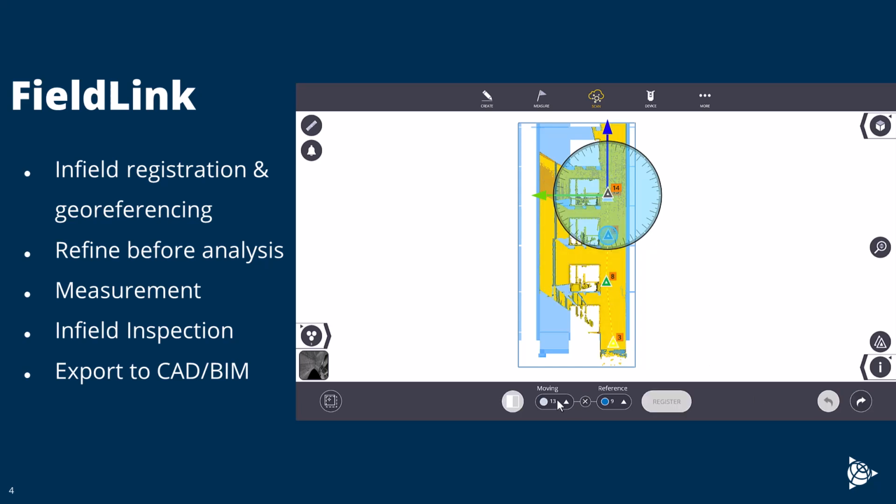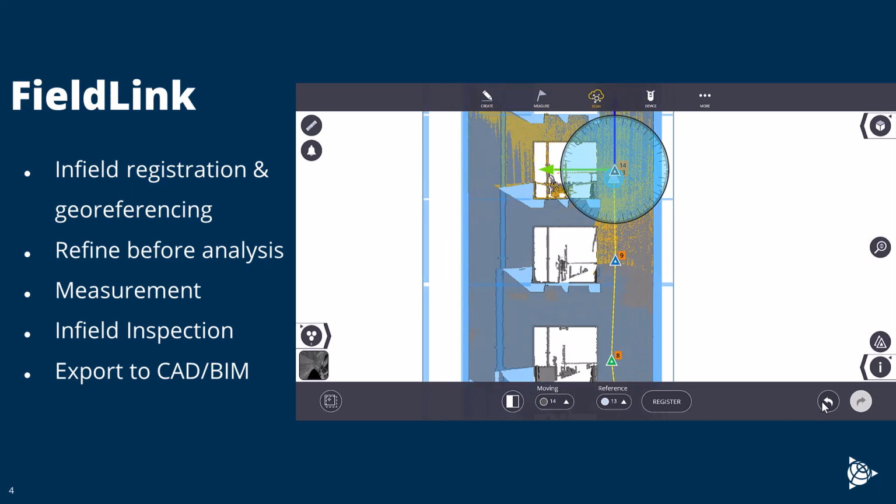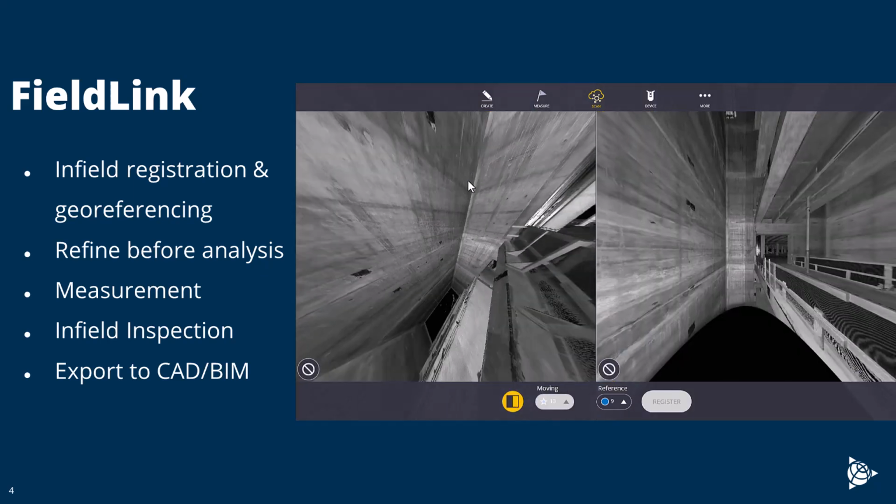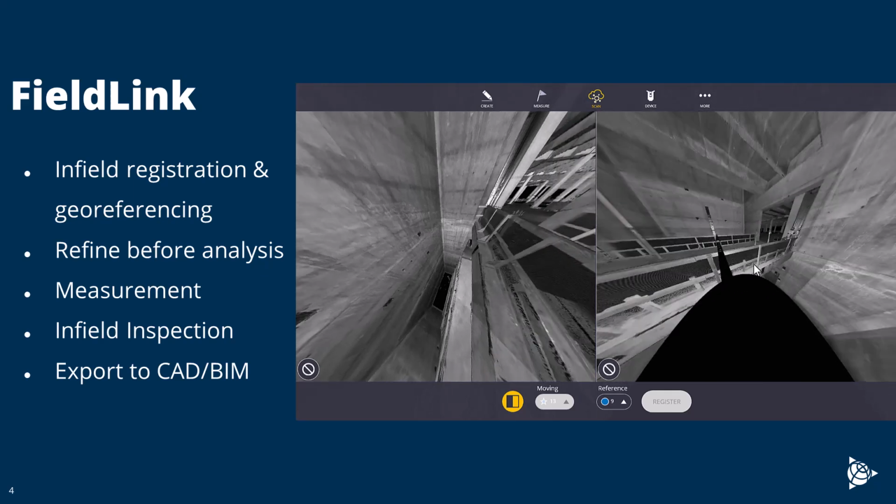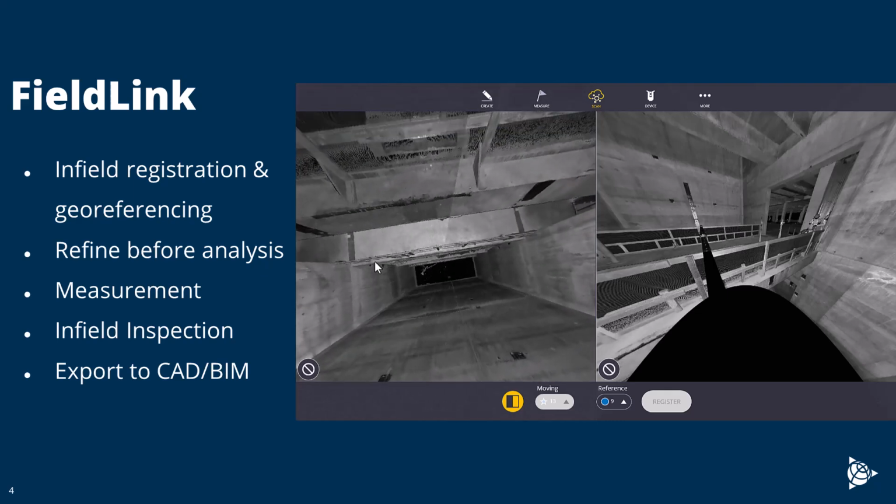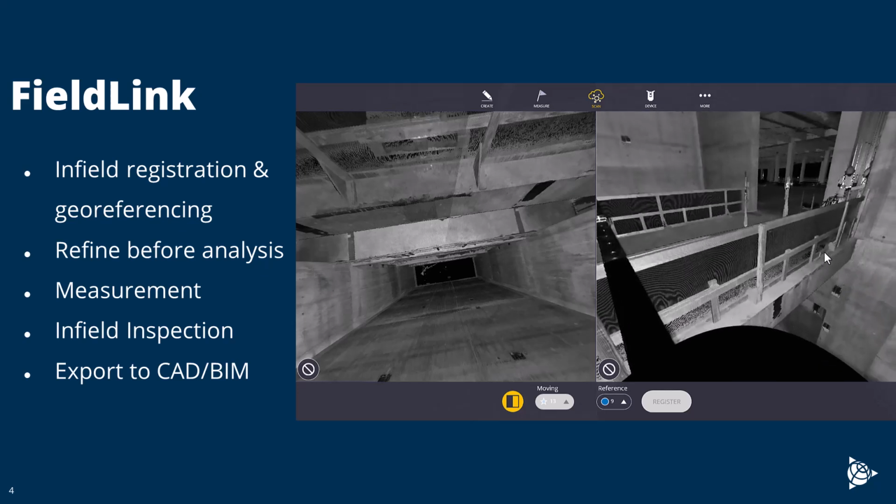Oh, wait, was it 13? Was it 14? We'll go back one. We'll actually click back into 13. Yeah, it was 13. So I could click here, which is where I can match these together and do that same registration, or use even the flat side of this to start to register.